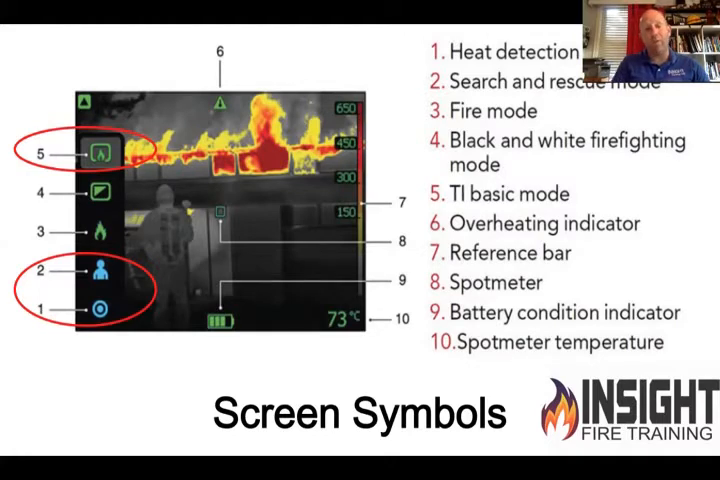Here's why. I've fussed at manufacturers about this because anytime you tell a firefighter search, they think, I'm searching in a fire. If you use option 2, which is search and rescue mode, they think they can use it in fire and search and rescue mode. Problem with that is that mode's dynamic range or temperature range maxes out at 300 degrees. Are you going to go into a fire that's going to be above 300 degrees? Yes. So what happens when you see greater than 300 degrees when you're in search and rescue mode?